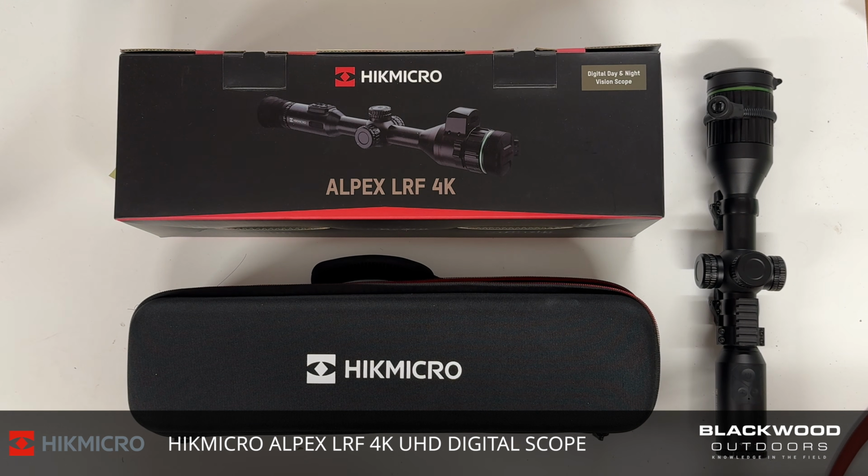So this is some footage of the new Alpex LRF 4K by HikMicro. This product is brand new on the market. It's going to be released in January 2024, possibly the start of February 2024. That's the ETA on the release of this unit. It's got a heap of different enhancements over the previous Alpex. Aesthetically, there are some design changes that we're going to go over now.